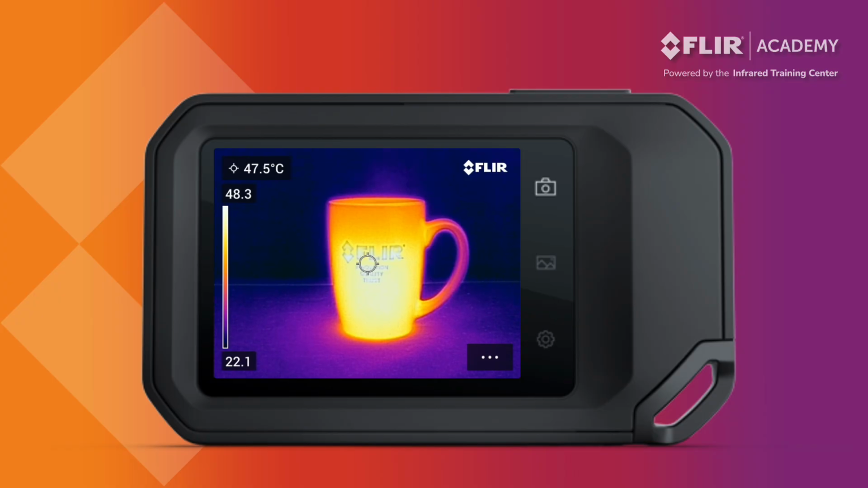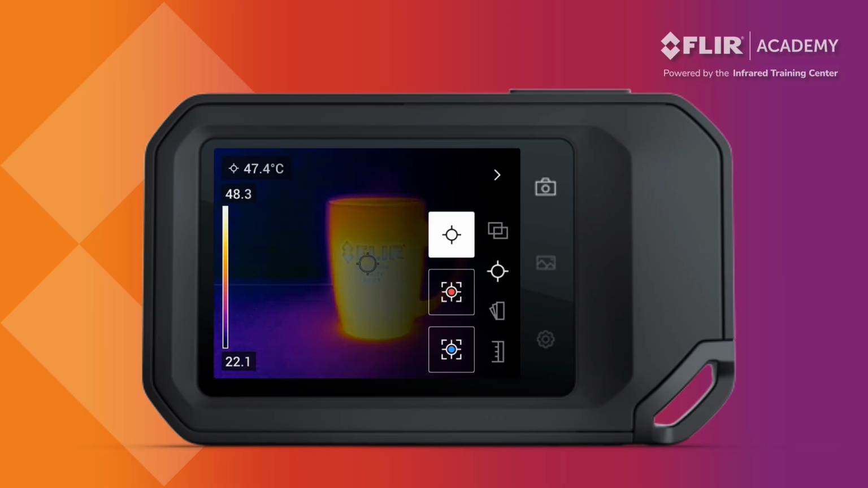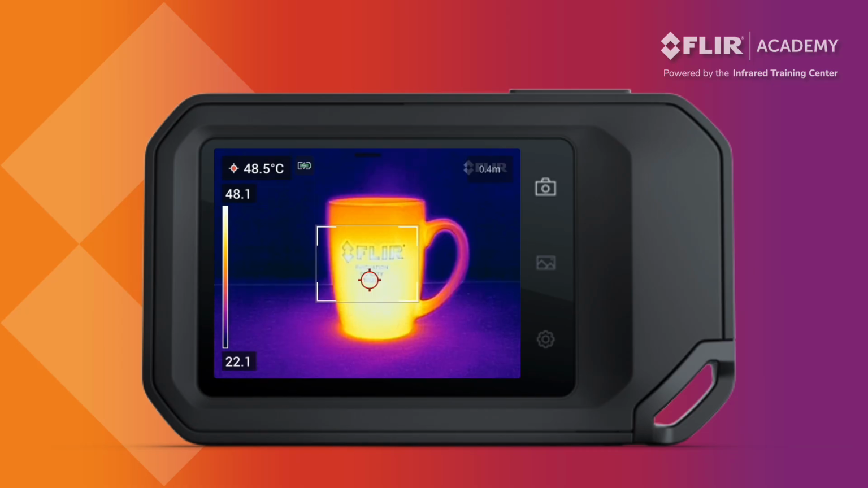When a measurement tool is selected, the temperature values are displayed in the upper left corner on the touchscreen. If an area box is selected, operators can move and resize the box on the display. Tap the corners and drag to increase the measurement area on the screen. You can also reposition it by pressing the center of the box and dragging it around the display.